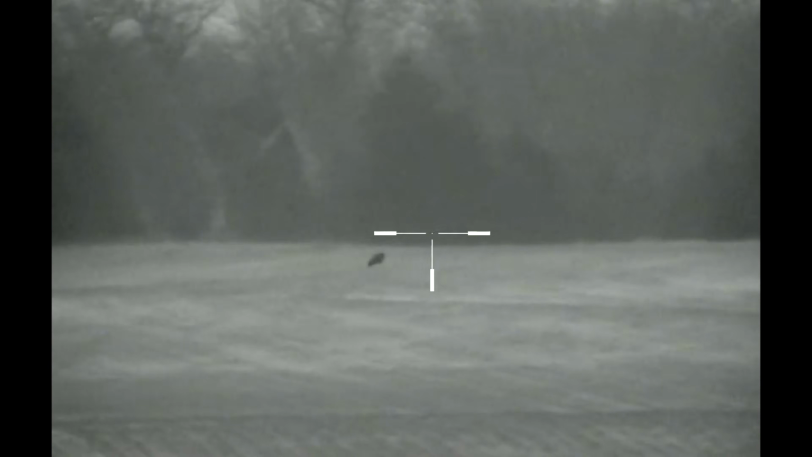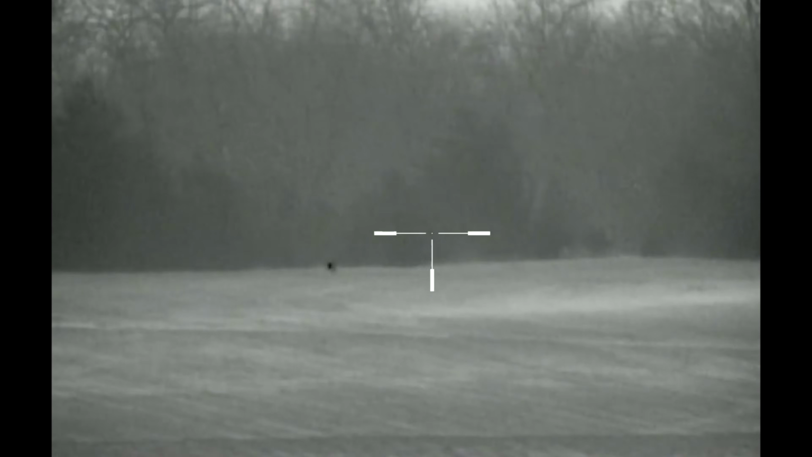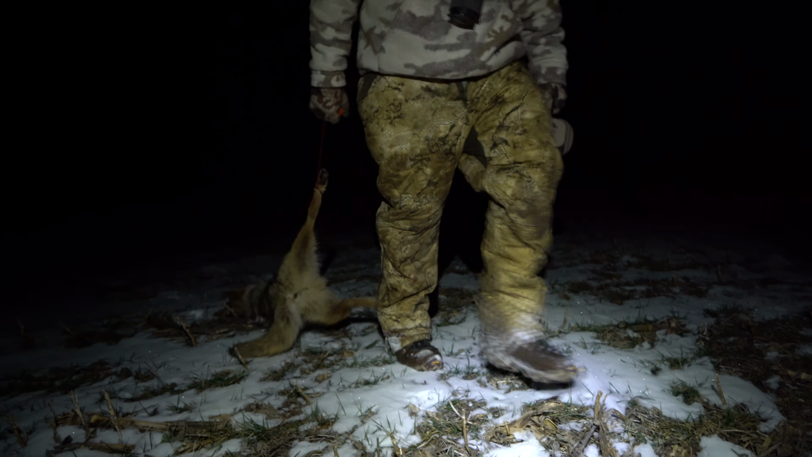Well, it's hard in the daytime. You know, it's habit for me to boom, boom, and jack one in there. But then it took me 5 seconds to find him because I didn't know exactly which way he was running out across that field.